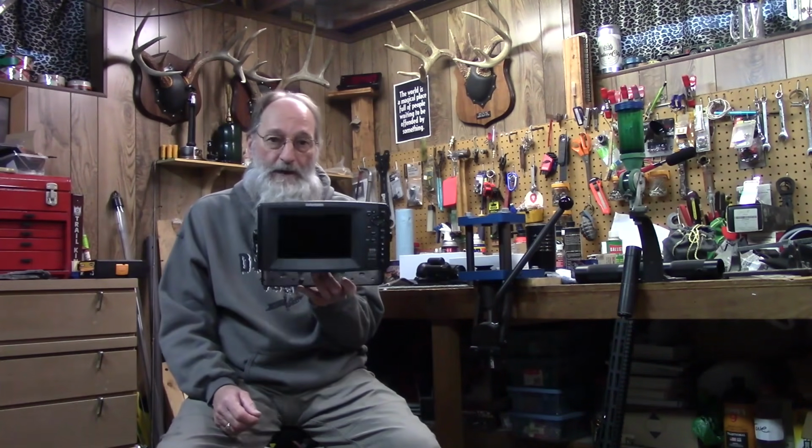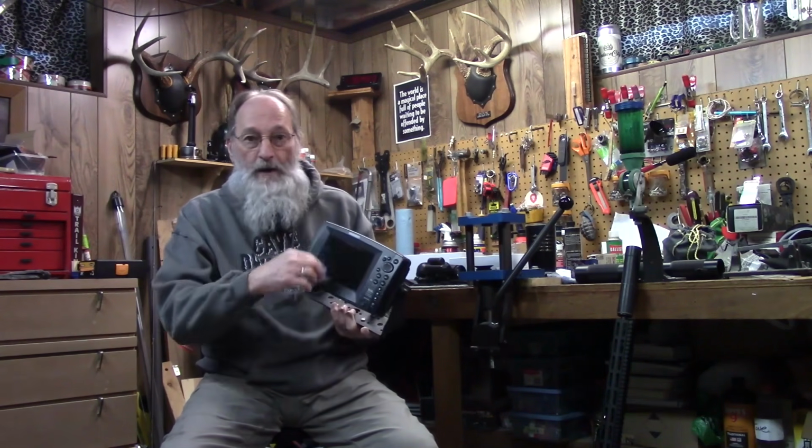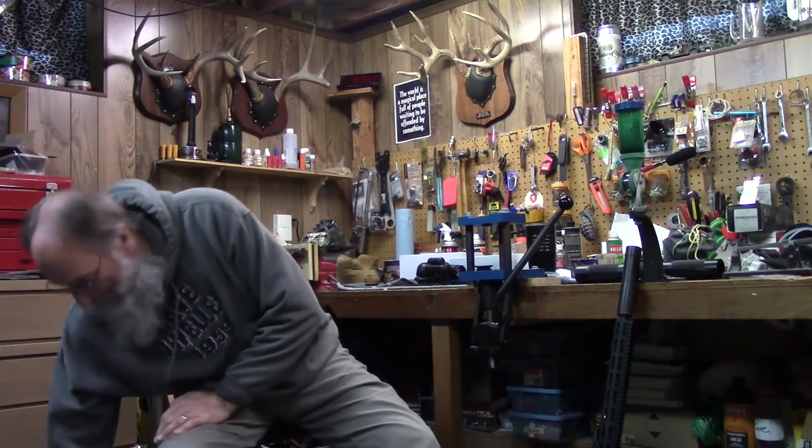If you are a fisherman and you have a boat, you probably have a depth finder, a sonar unit, fish finder, whatever. This is a Humminbird. Going through the menu on this, you push a button, bring up the menu, up, down, it's almost exactly the same thing. If you have one of them, you already know how to run this. It's very simple. Let's go watch some television.